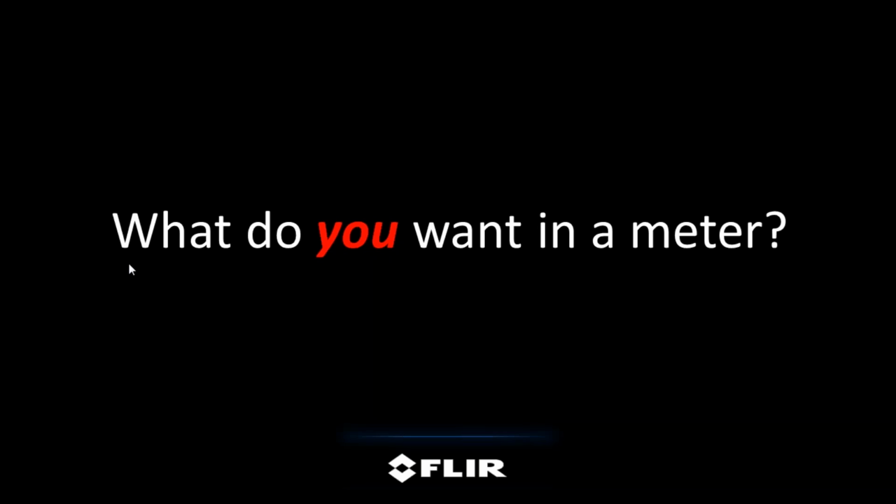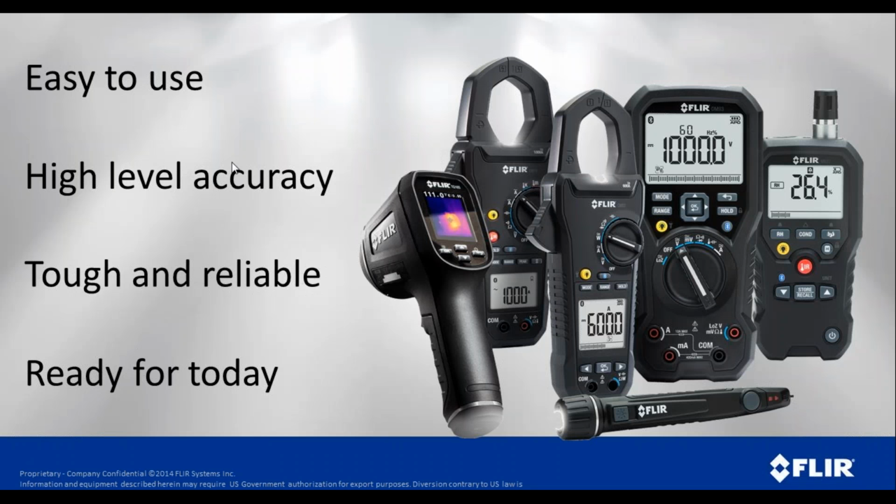Now, just briefly want to touch on the meters and the FLIR meters especially. What do you want in a meter? What is it that you're wanting to do? That's an important thing to consider. Most people will tell you they want something that's easy to use, that's very accurate, but that's tough and reliable. And when we say ready for today, we're talking about ready to connect with smartphones, ready to connect with tablets. Heck, these meters can actually connect up with some of our infrared cameras, and the reading from the meter will show up on the camera.